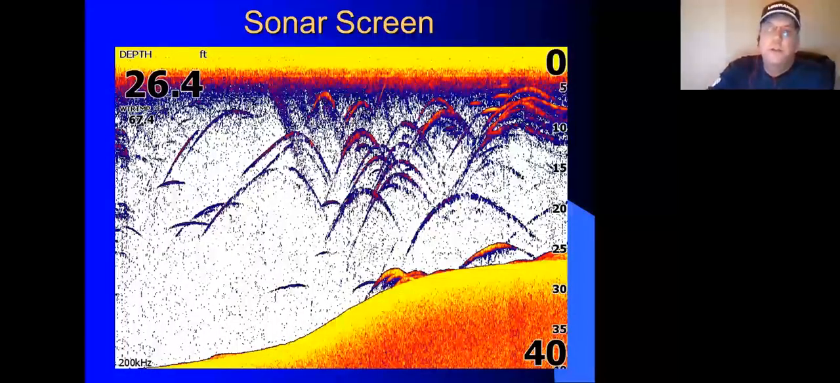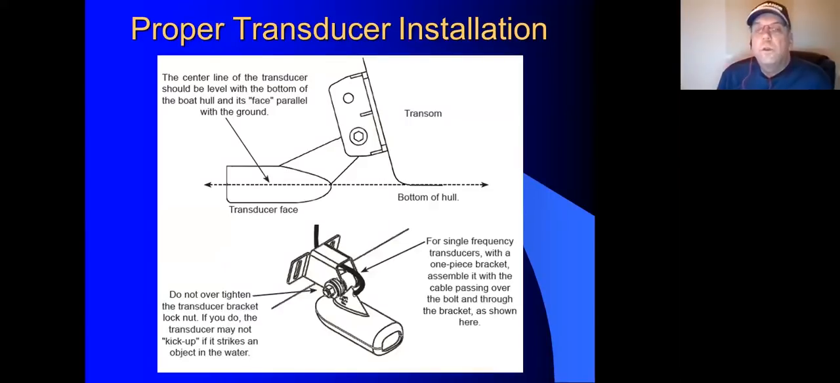So this is fine and dandy, but when you have your transducer, which is 50% of what we're using on the SonarChart Live program, the better that we install this transducer, meaning when you're in the boat, it needs to be level with the bottom surface, not necessarily level when it's sitting on your trailer. So the more we dial that in to get a good, solid contact with the bottom, the better results we're going to get.